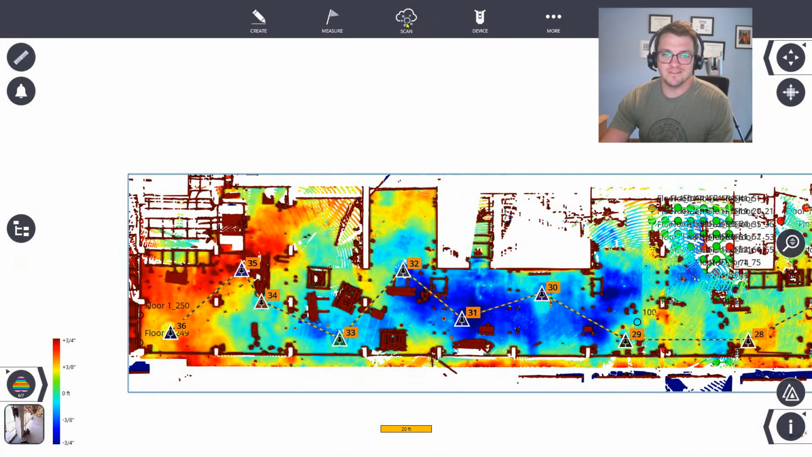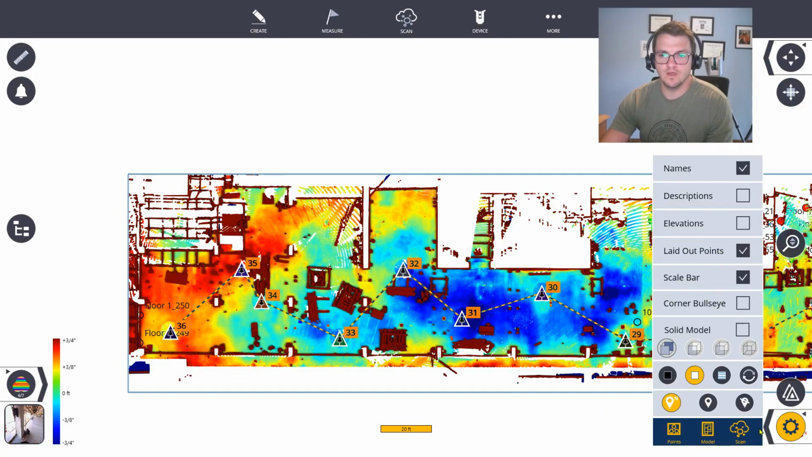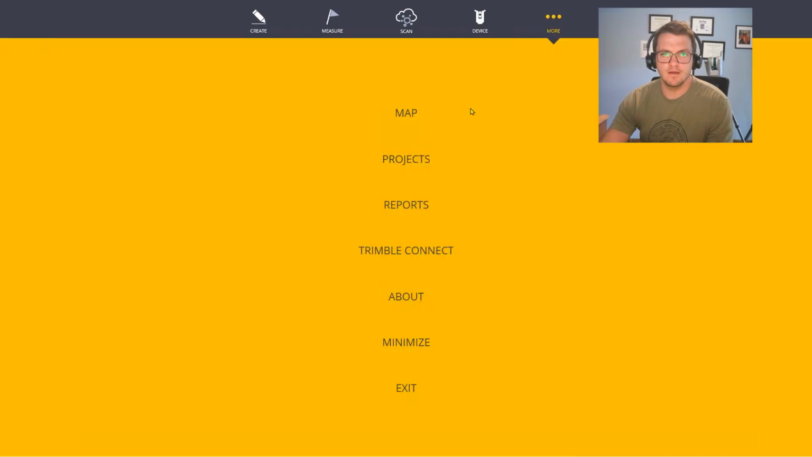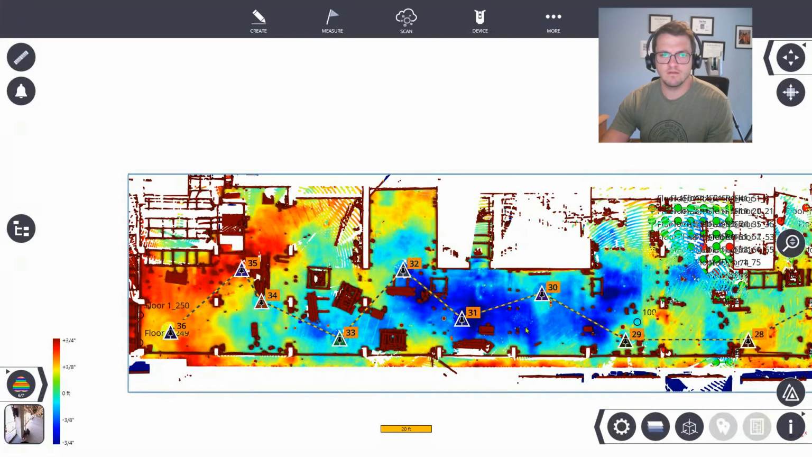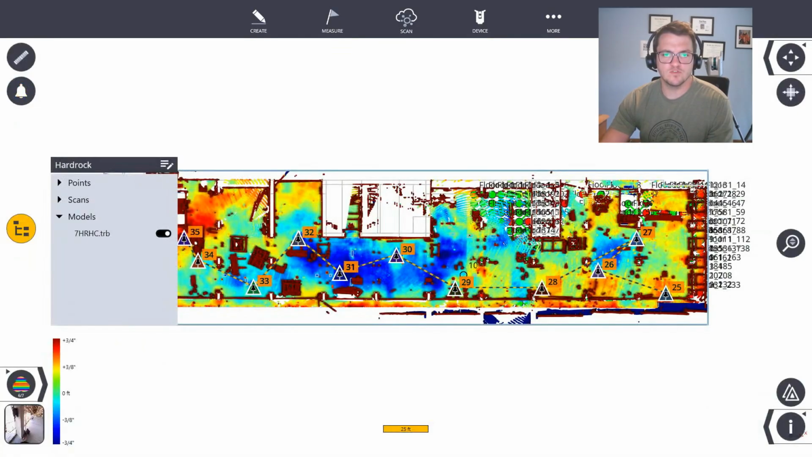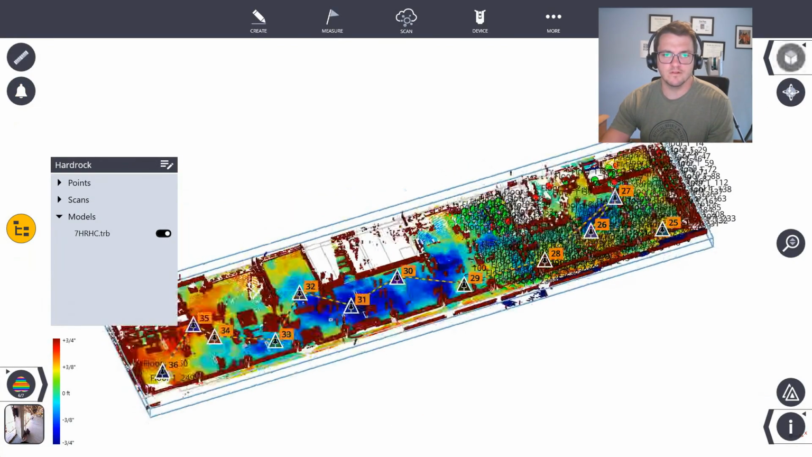If I wanted to share the scan data of what that is, I can turn on the model, which I believe I have, or maybe I didn't import it. Let me see if I have the model. I do. So I can run a comparison to the model and run an inspection to that.